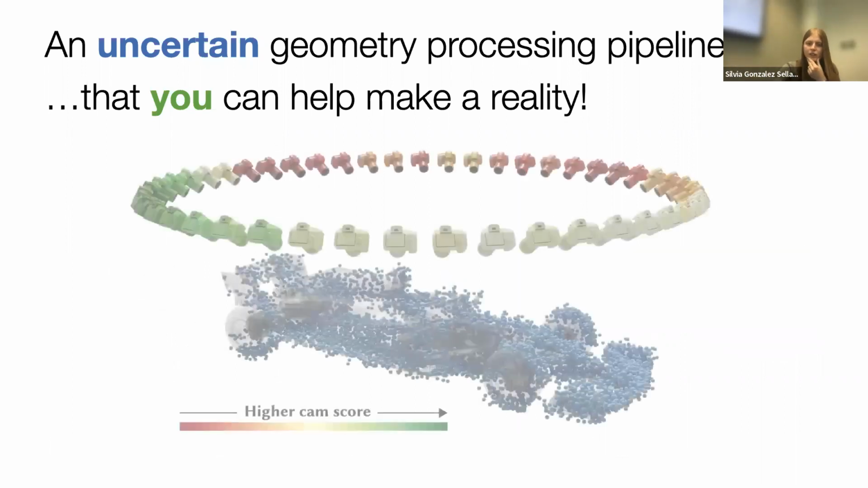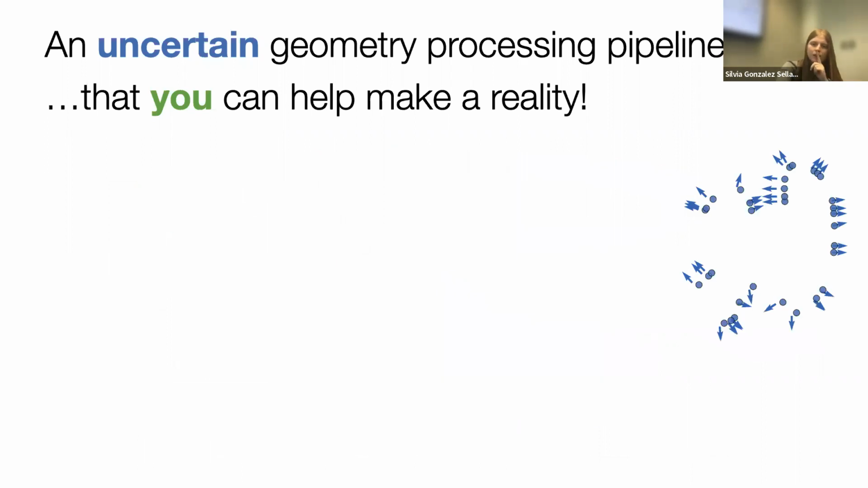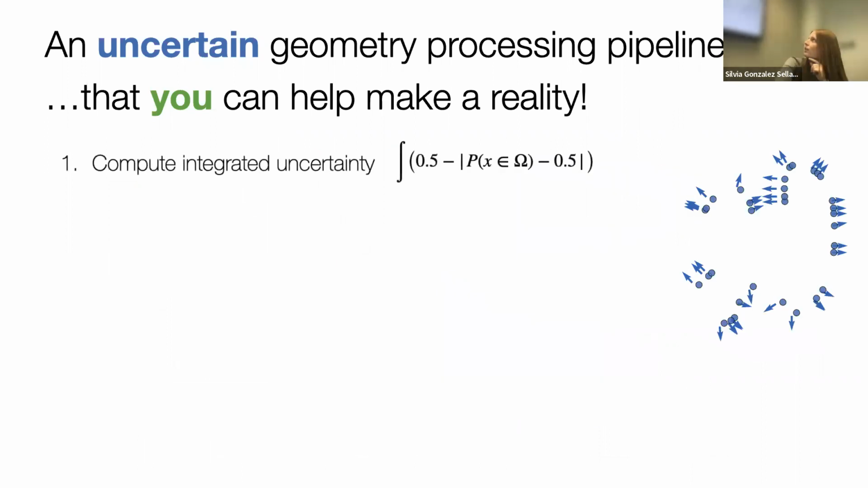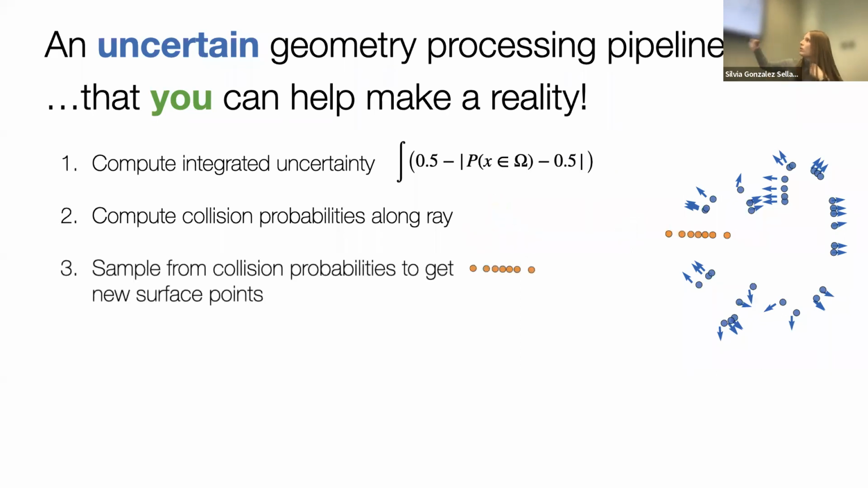Here's a final one. I showed you this example where we score different cameras based on how good they would be as the next scanning position. Here's exactly how we did it. We computed the integrated uncertainty of a point cloud: how good is the reconstruction? We computed collision probabilities along a ray, so where does a ray intersect the surface? We sampled from that collision probability to get new candidate surface points.